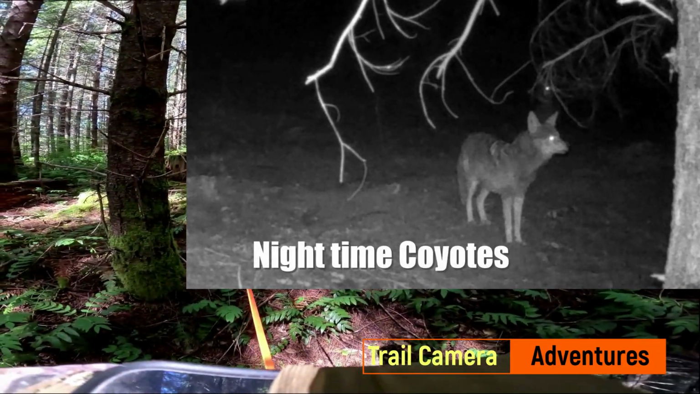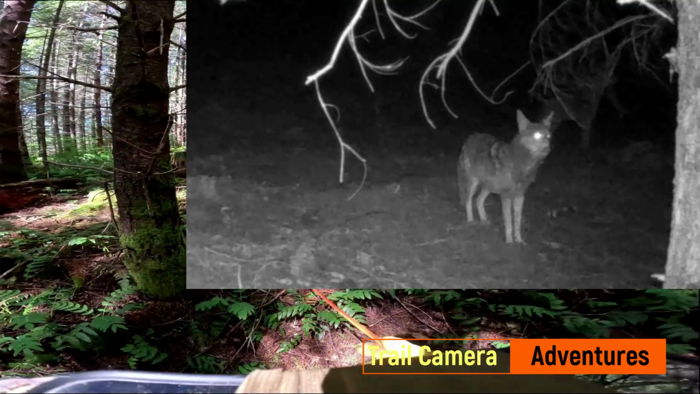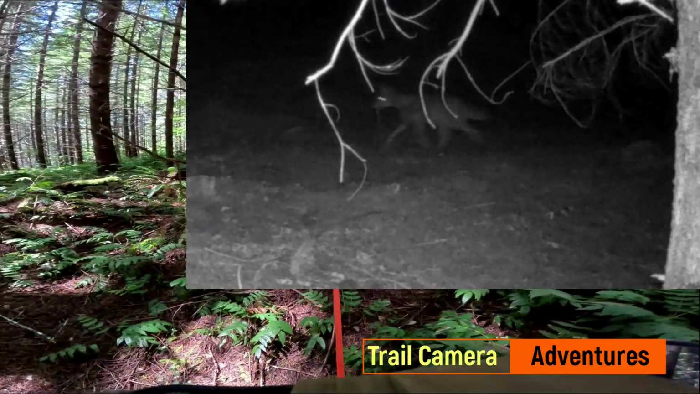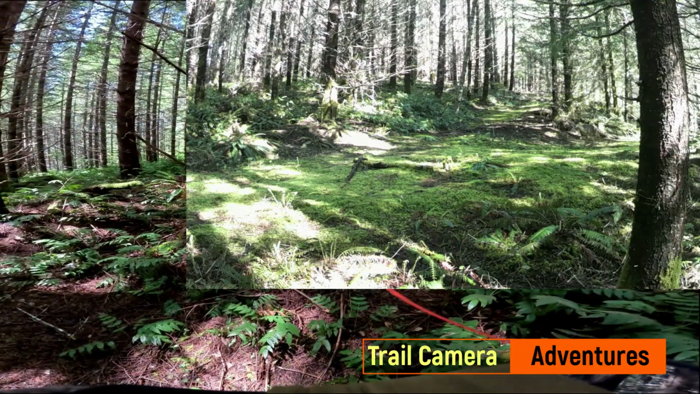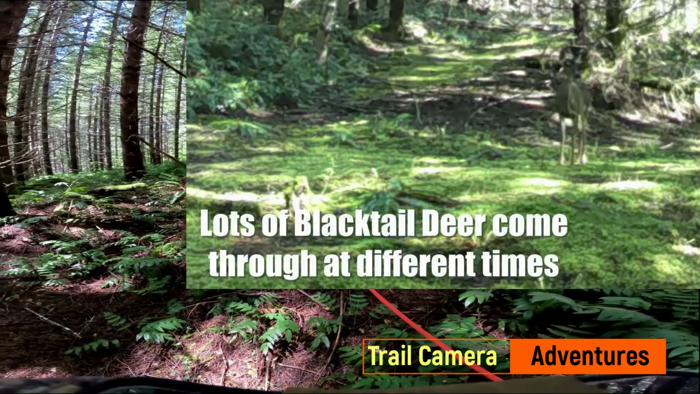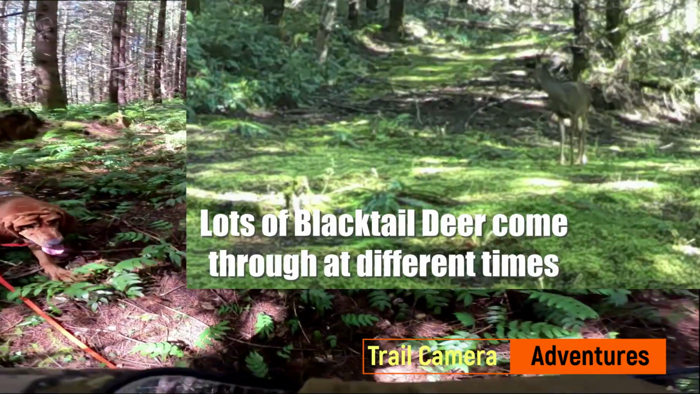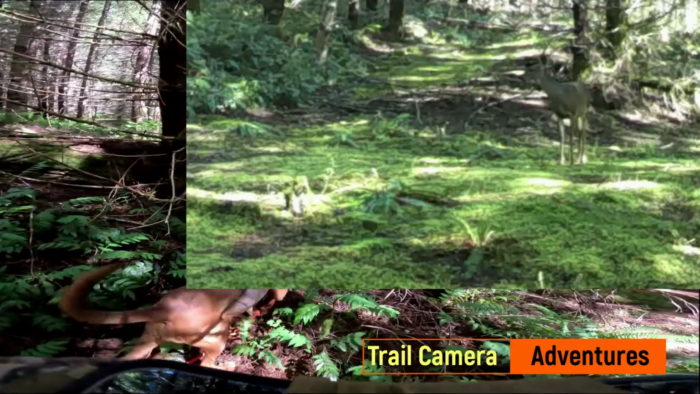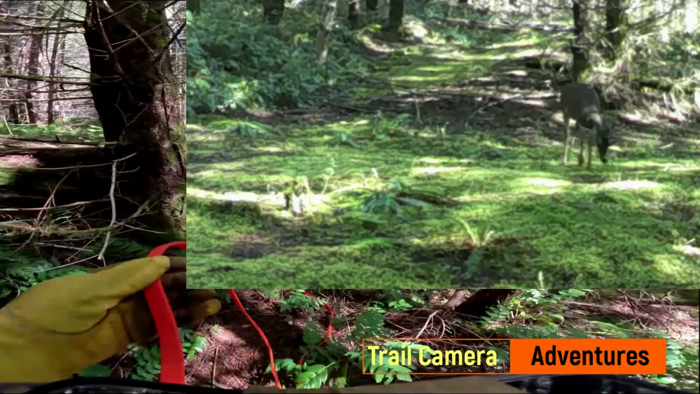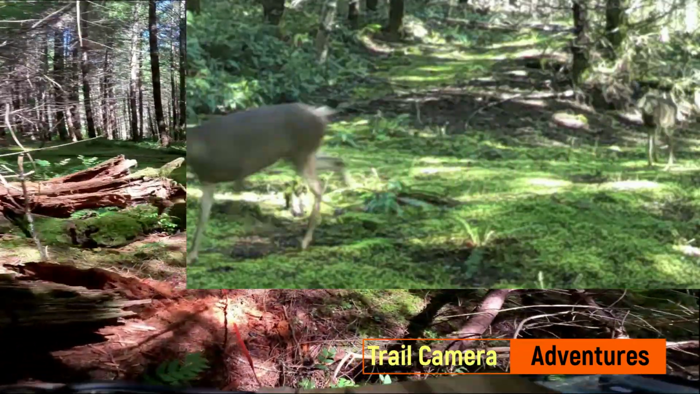Pretty, huh? There she comes. Doing a slow circle. Wondering what happened to the trail. See what she does when she gets over here. Oh, now she's on it. What looked obvious to me, head down. She's working again. Yep, that's the way they went.